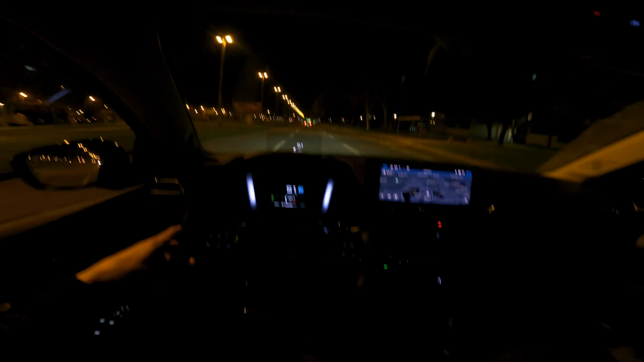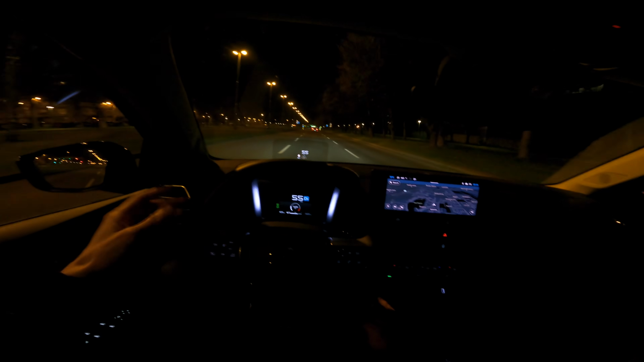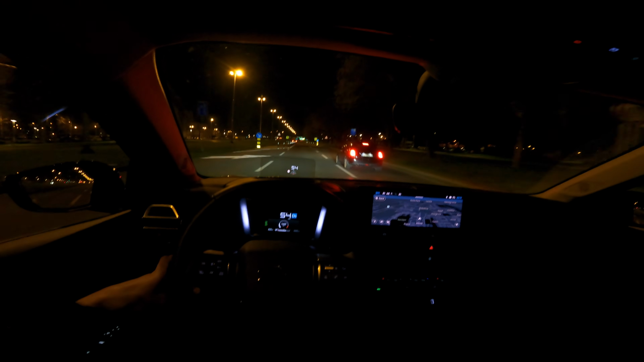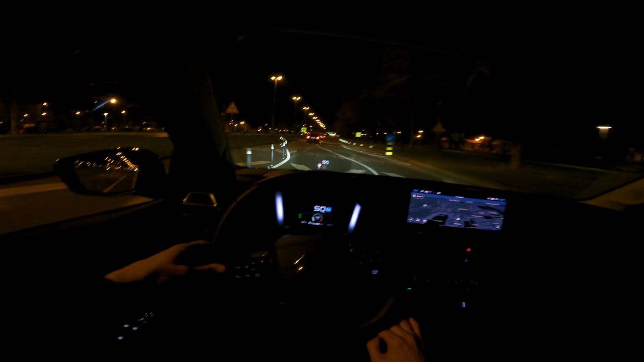speedo and the revolutions. Now the electric version had, I think, at least one more extra for the energy flow, so that was different. Yes.